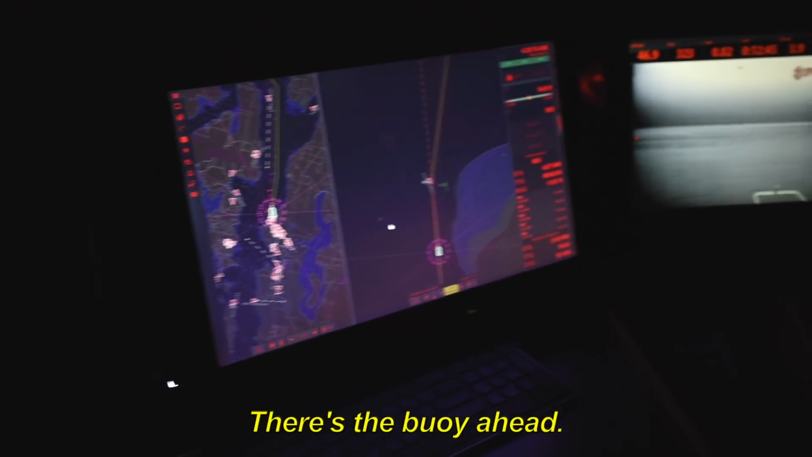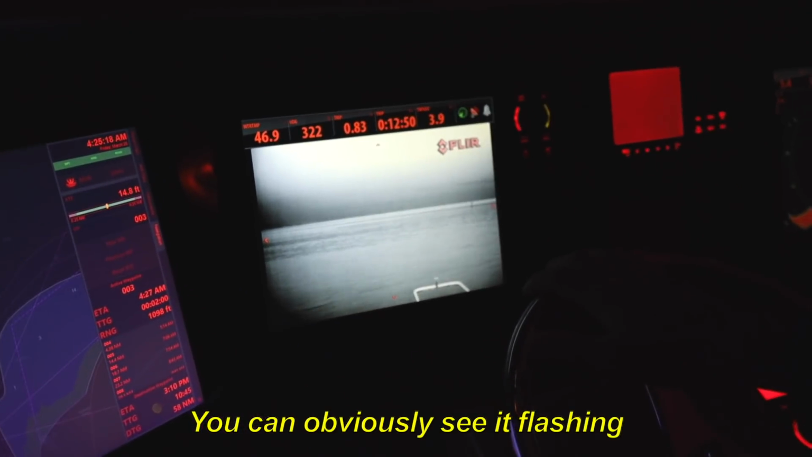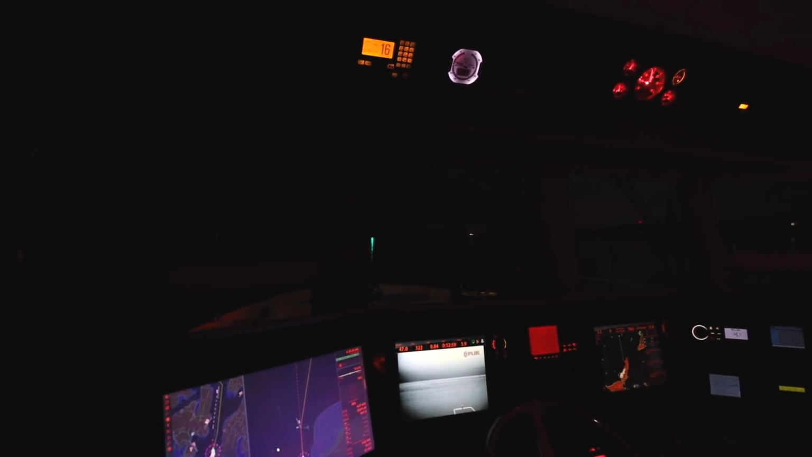There's the buoy ahead. You can obviously see it flashing, but when it's not flashing, you can't see it at all out the window. That's a pretty big difference, like how bright that is. What's that? The FLIR. Oh, yeah. You really do have night vision.